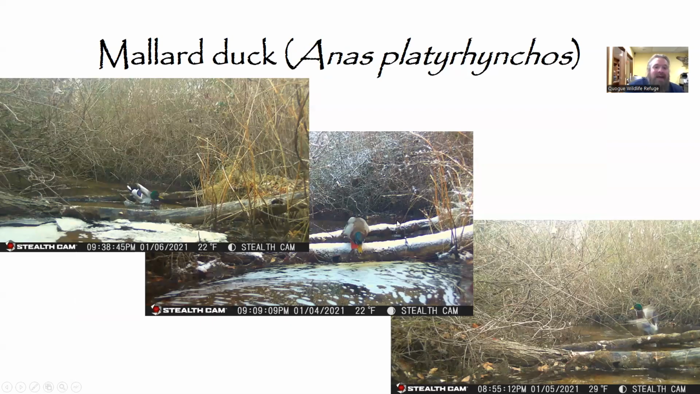Here we have the ever popular mallard duck. The ducks here are drakes, as you can tell by their beautiful green head. And mallards molt into camouflaged eclipse plumage after breeding season to kind of help them hide a little bit.